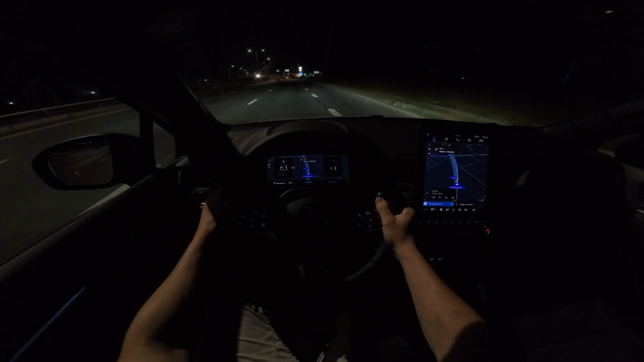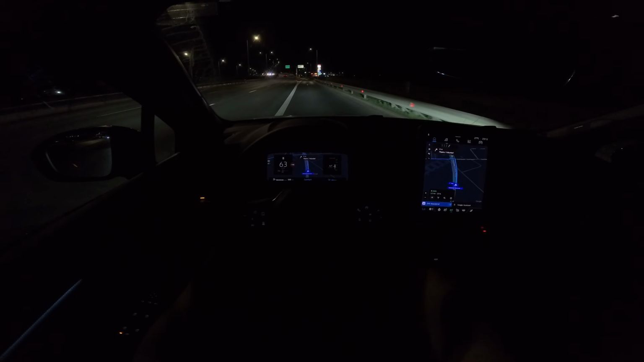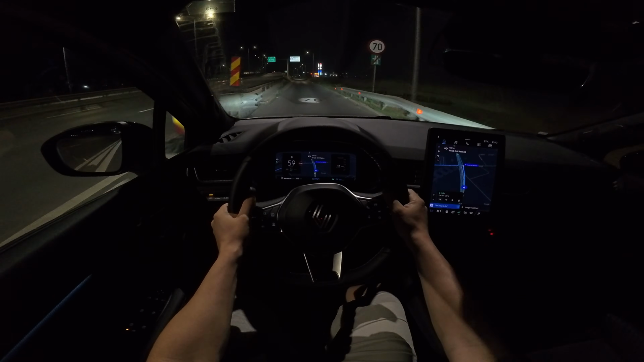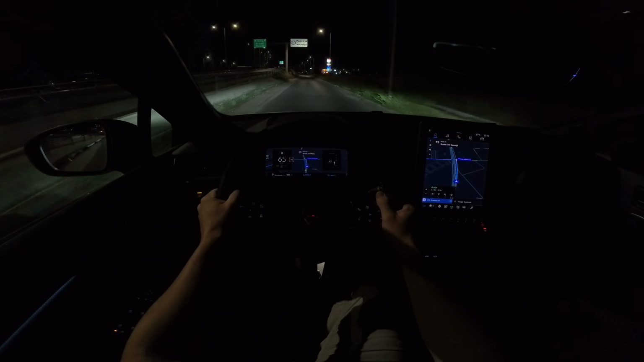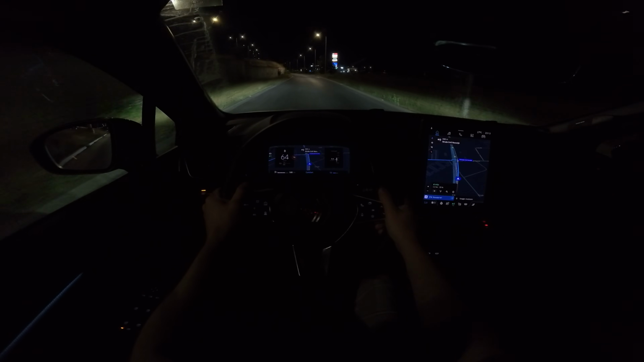Yeah, you know, when you usually have a lot of screens in the car, you are worried that in the nighttime they are too strong for your eyes and they can make you tired. But it's not the case here. And that's very important.